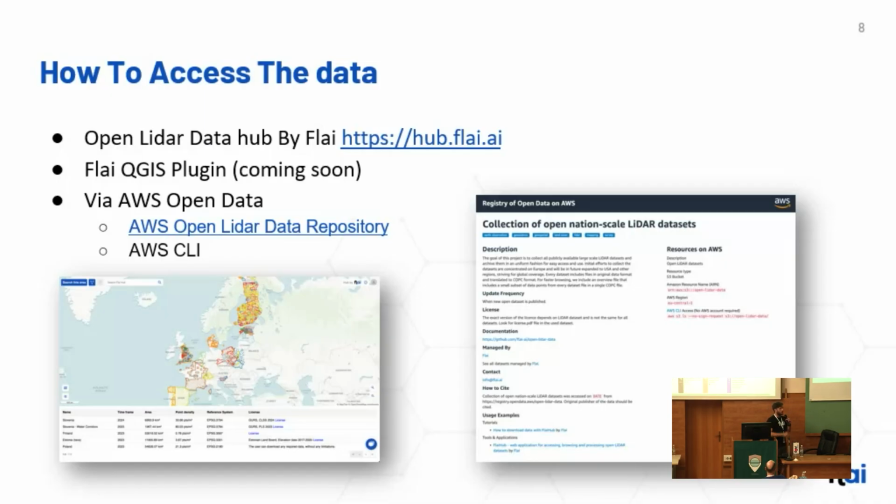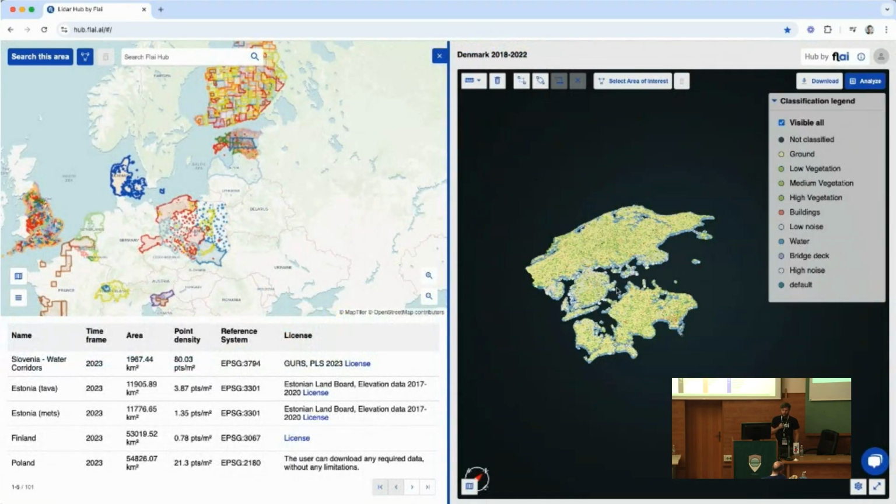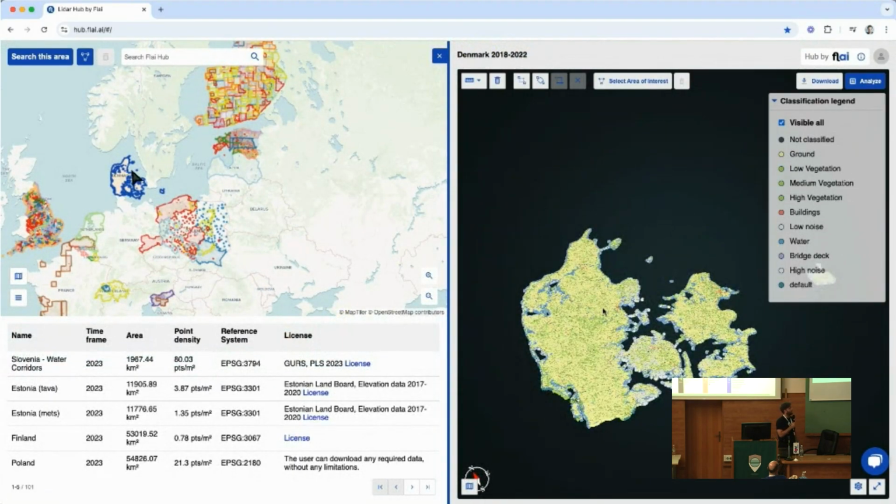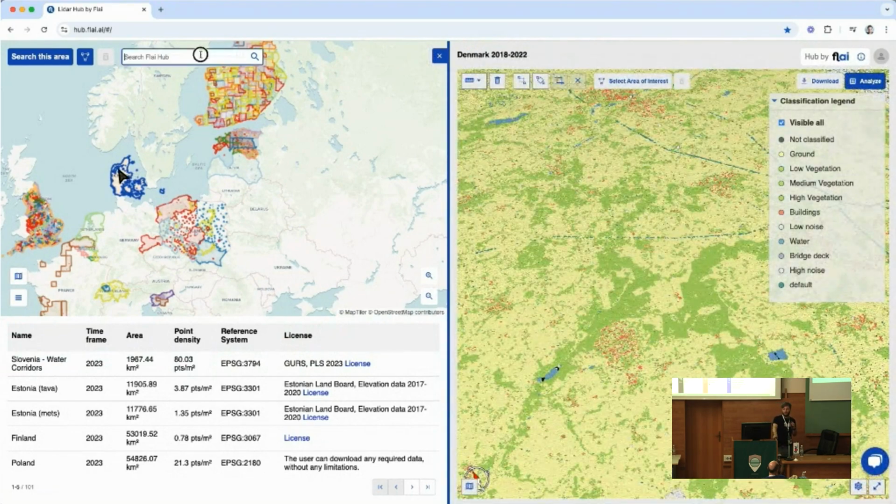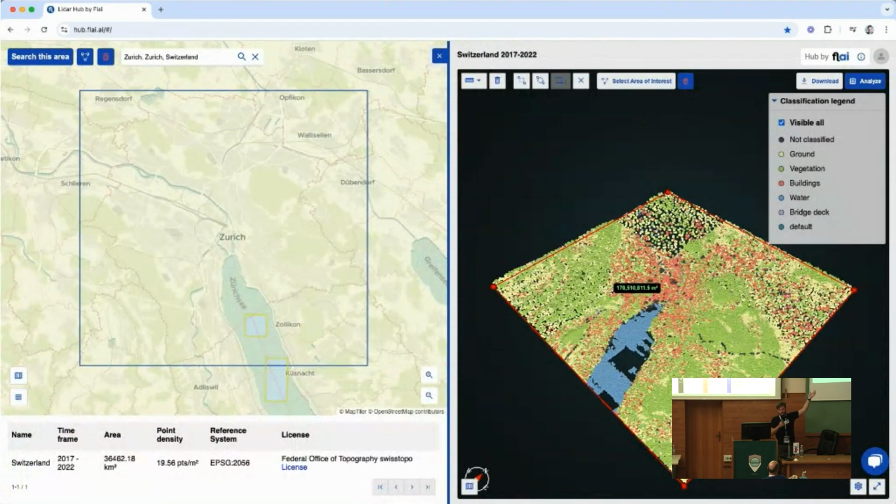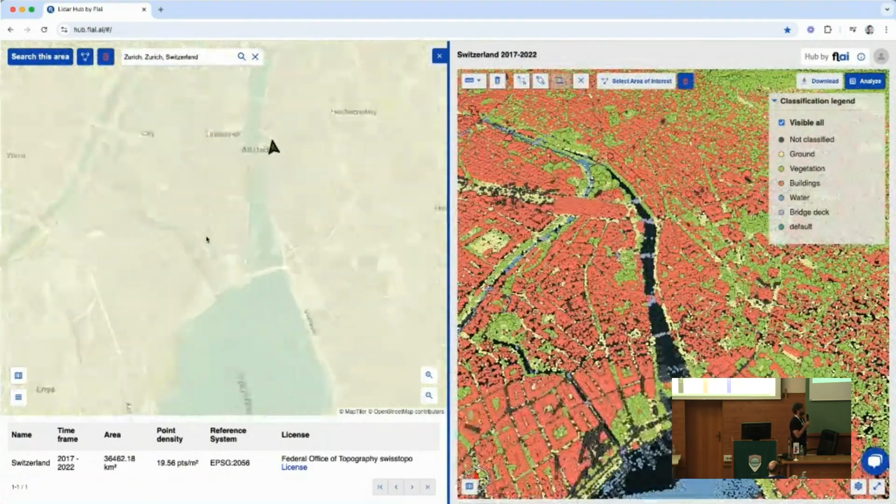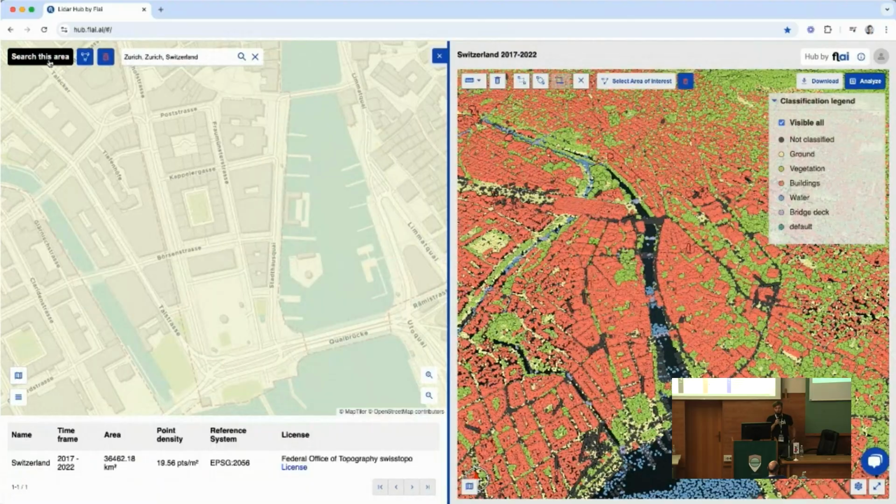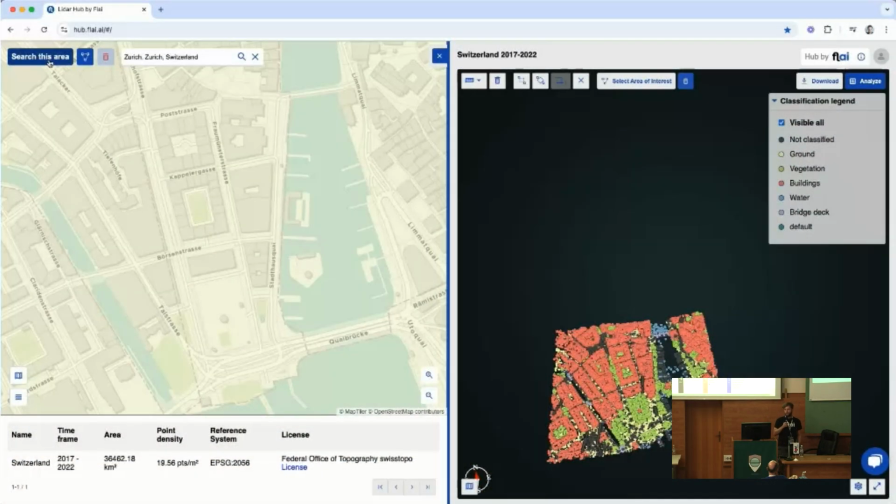And now we'll take a look at each individual option for accessing the data, so you can see how it works. First, let's look at our Open LiDAR Data Hub. Here you can just click on the data set, the map. On the right-hand side, the viewer is displayed. The second option is that you can just type the name of the city, street, or whatever, and it will zoom in and display the data set for that region. Obviously, it has to be available there. And the third option is to search this area, which creates a bounding box around the current viewport.